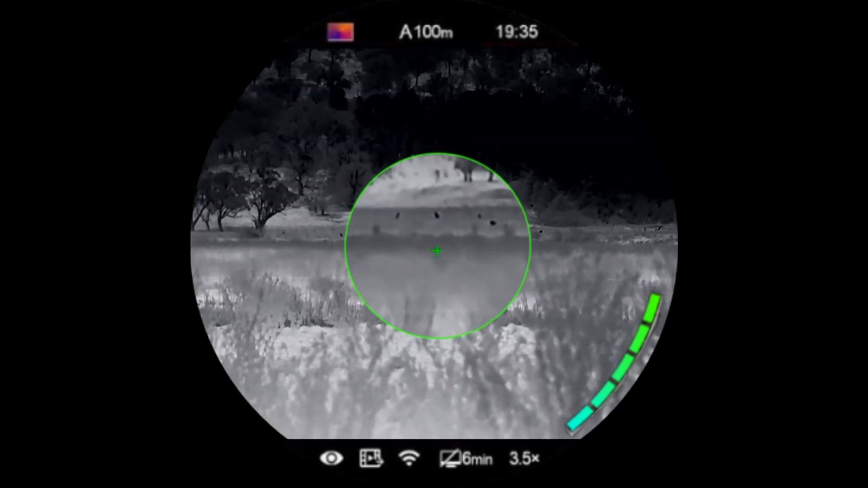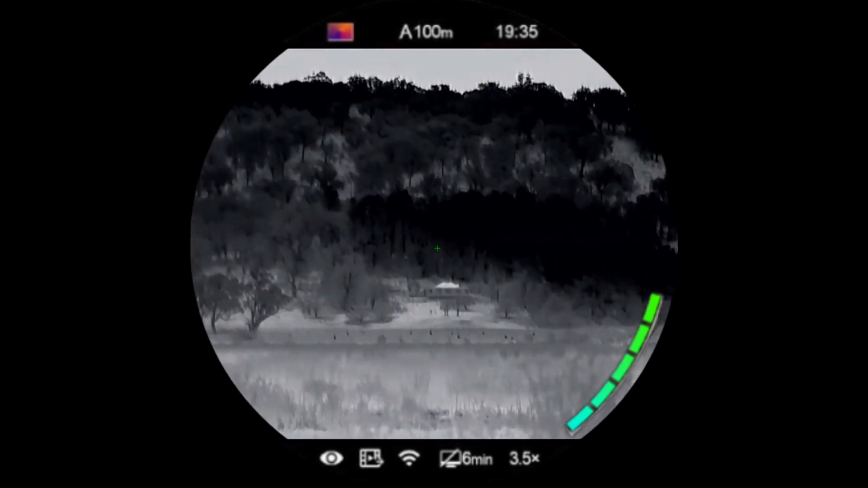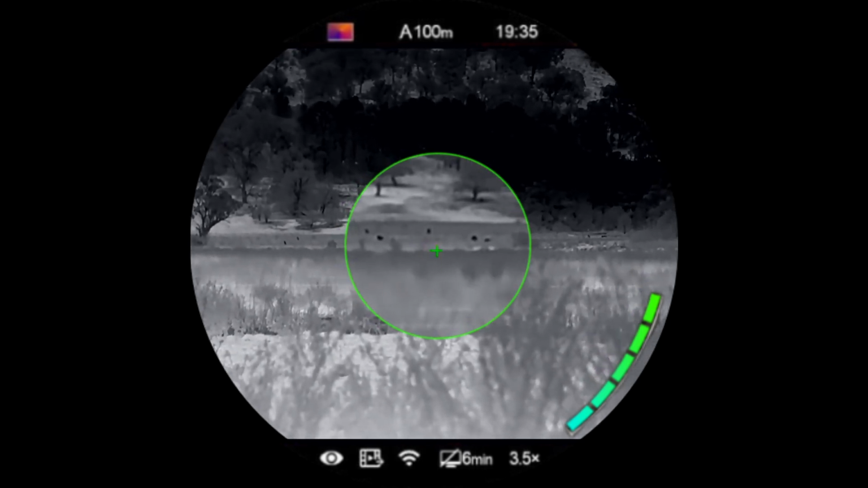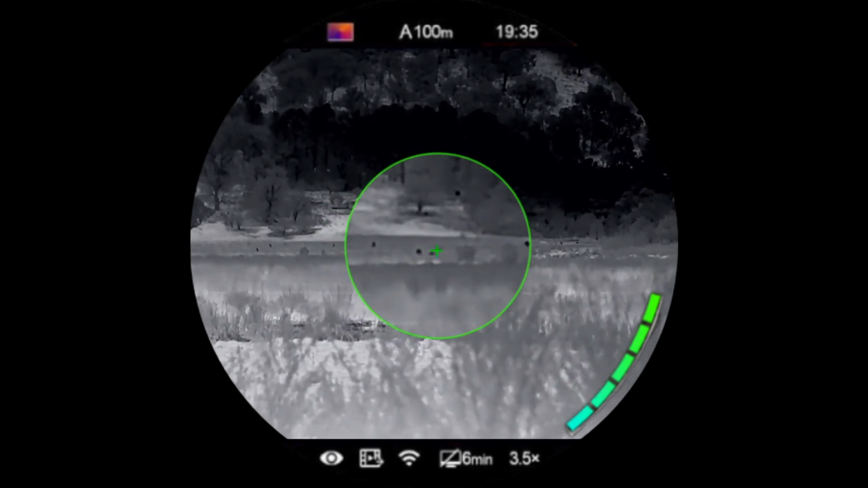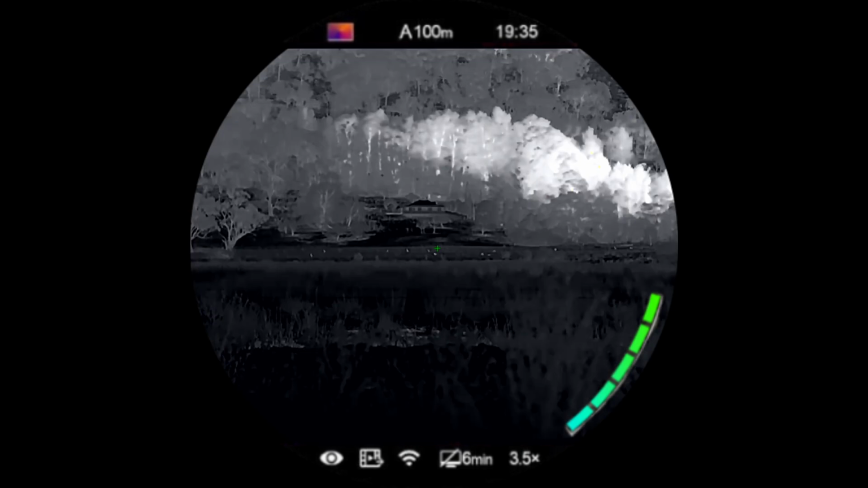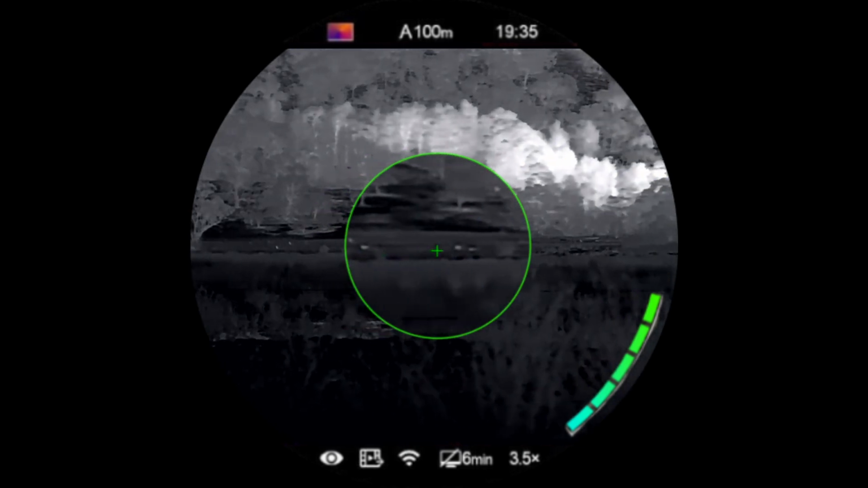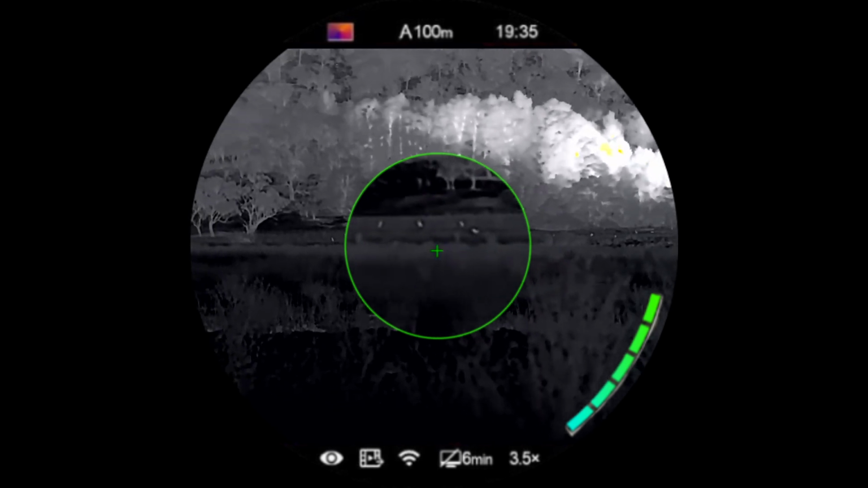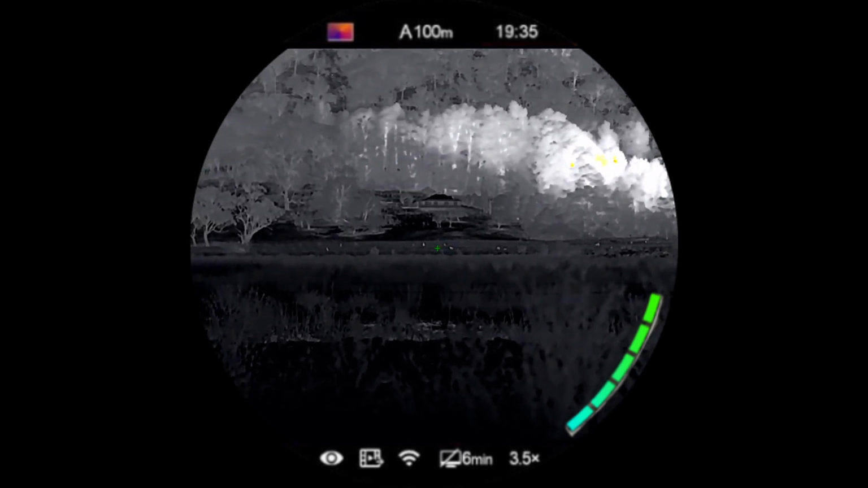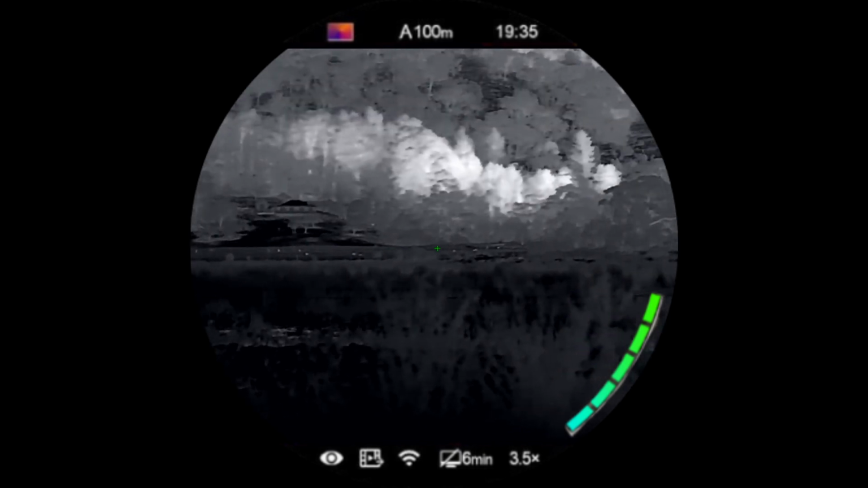This is black hot. This landscape's a lot better. I'm not looking up onto a horizon and trying to get ID on targets. You can clearly see that they're kangaroos, even in black hot, looking across a flat landscape. This is red hot. The red doesn't come out quite as much as they get further away, but again, you can still identify them.